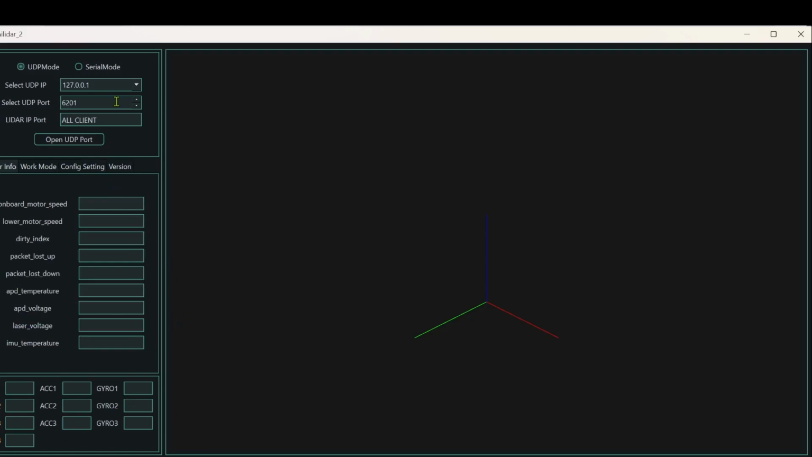So the first thing we need to do is connect. Now I've got it connected to the UART, so I'm going to go to serial mode. In my case, it's COM3. And then I'm going to open the serial port. Nothing changes on the display. There's no telling. I think you get an error if it doesn't actually connect properly.